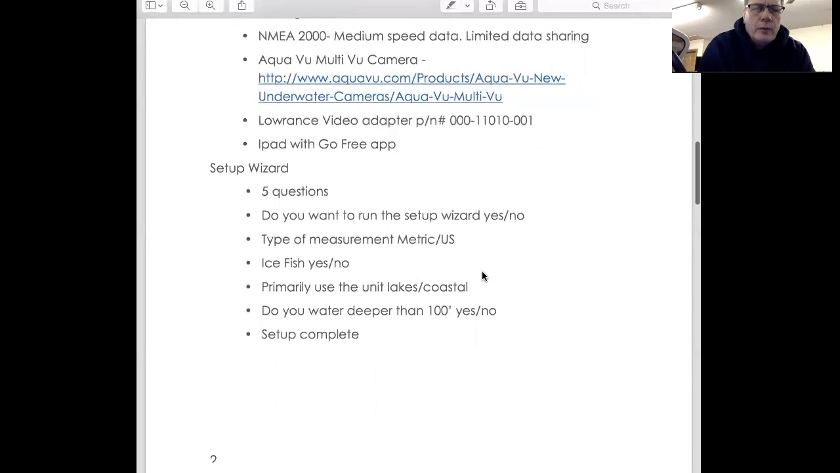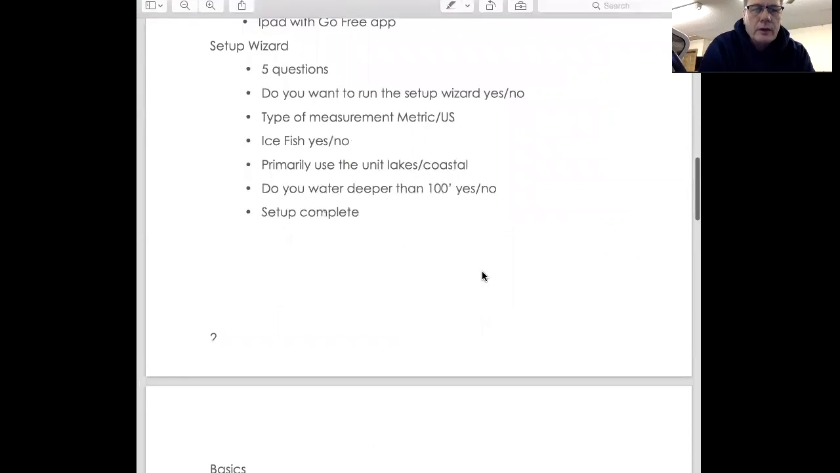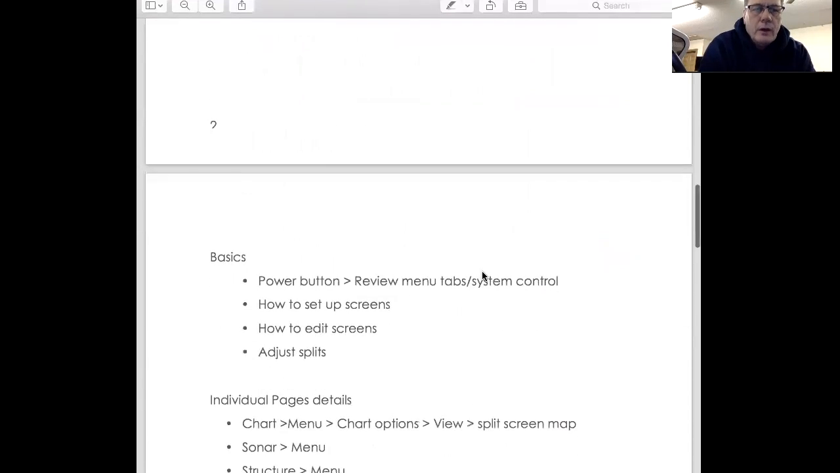When you first power up your unit, what you're going to get is basically 5 questions. Do you want to run the setup wizard? Yes or no. It'll do this if you do a reset also. These are the questions it'll ask you. Type or measurement, metric or US, ice fishing, yes or no. Primarily use, the lakes or coastal water. So basically all inland waters is lakes. Do you fish deeper than 100 feet? Yes or no. I always pick no. Everything in Minnesota and things like that is shallow water. And then you tap on setup complete.